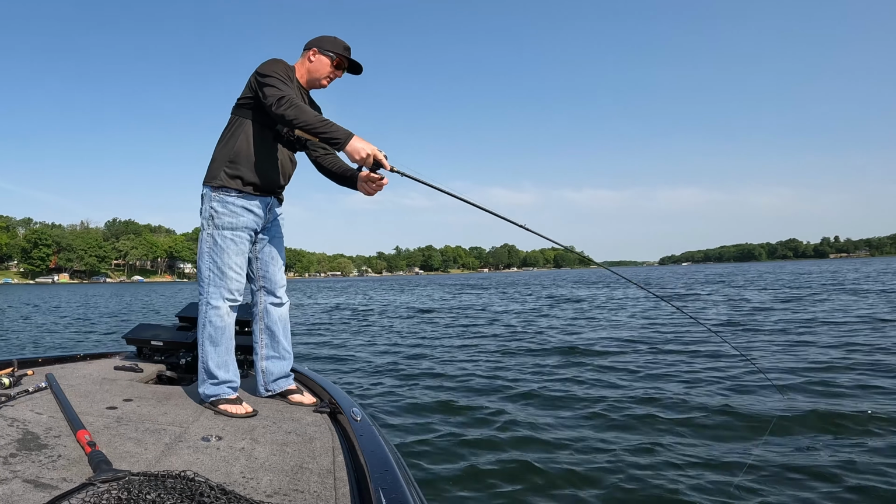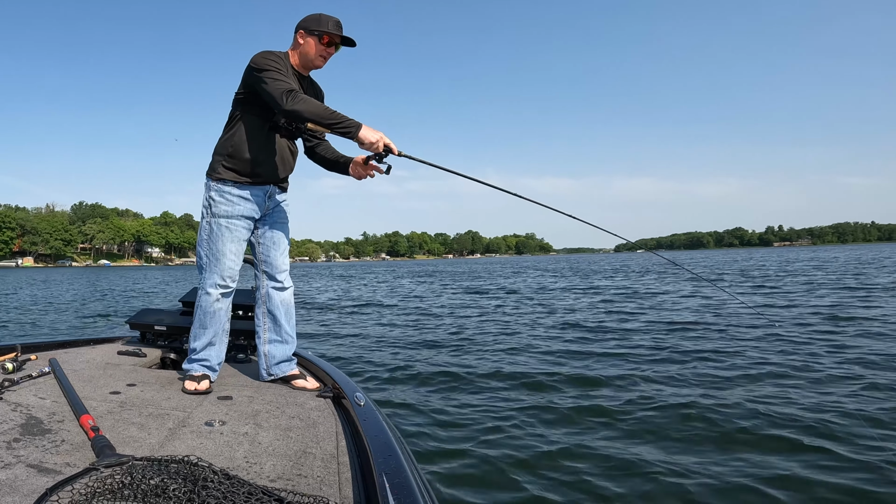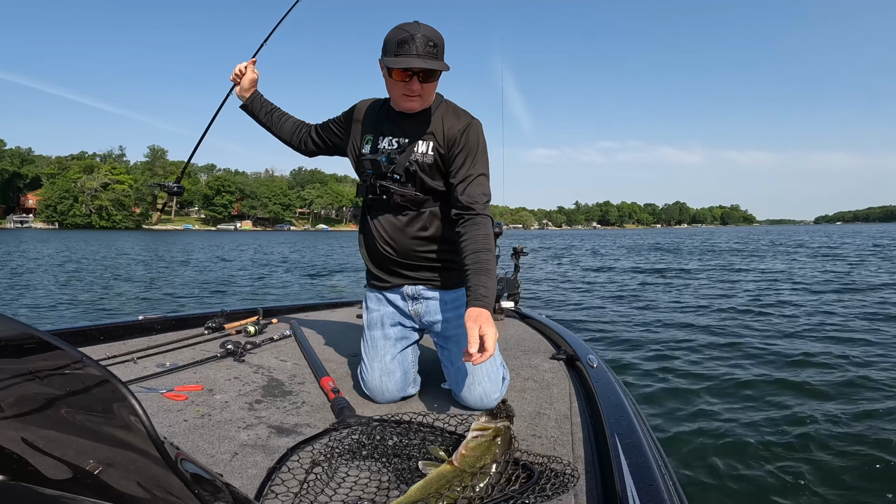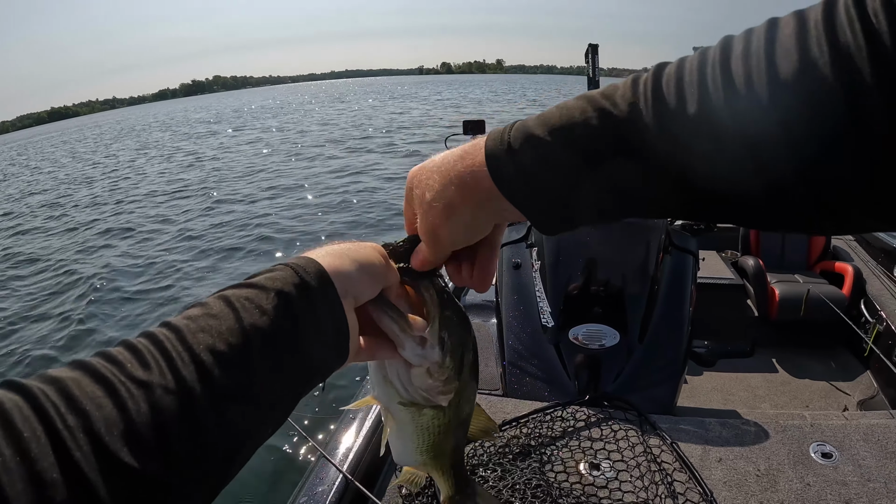Offshore fishing is awesome, especially when you get on that first bite of the season after they move out here. Oh, look at that fish. A top of the mouth. Nice, nice fish.